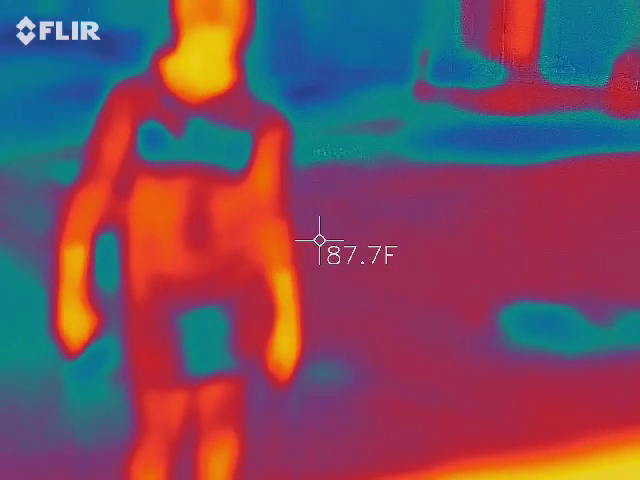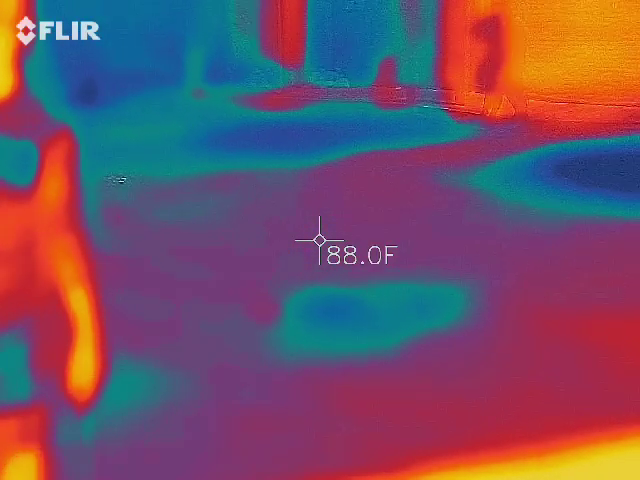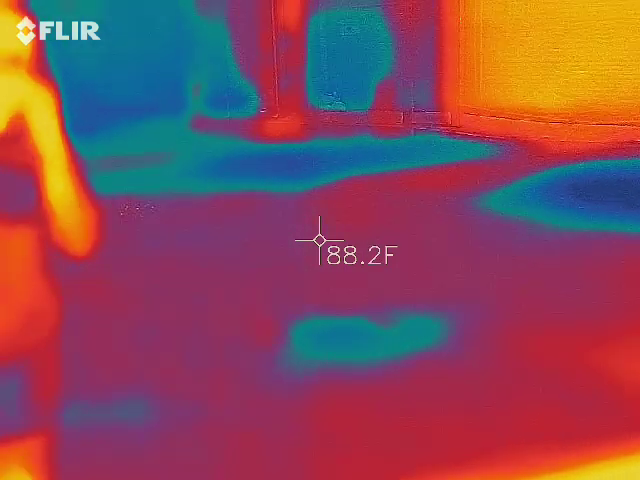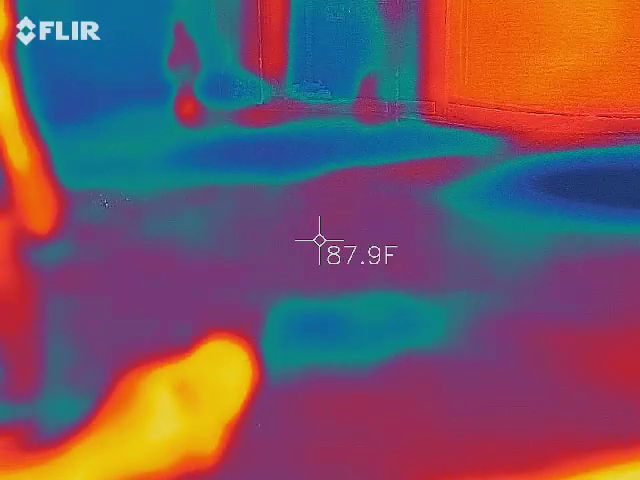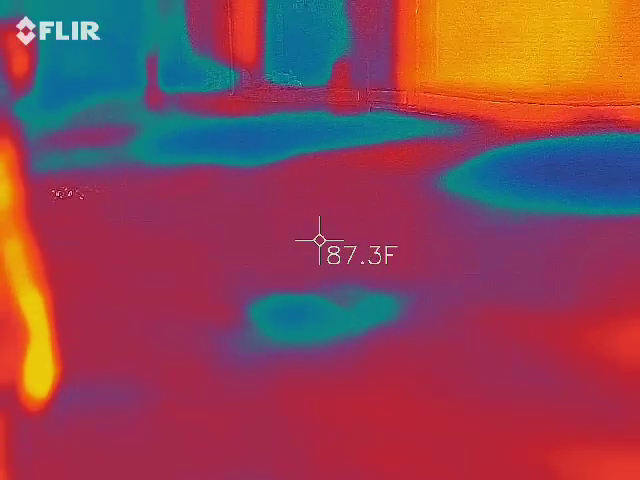You're seeing different temperatures. With thermodynamics in reverse, if something's heating up, the law states that you can't create or destroy temperature. It has to fluctuate. So if something is growing in heat, cold is also growing somewhere. I see, so it has to balance itself. One goes up, one goes down. Exactly.